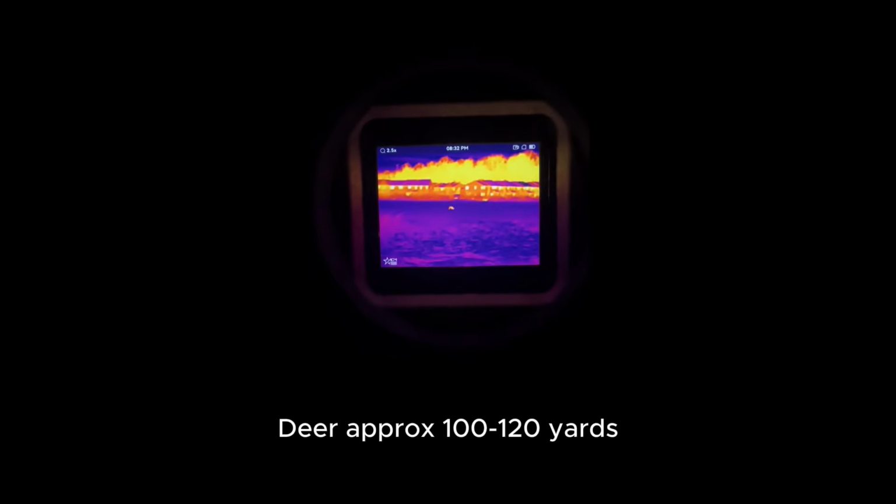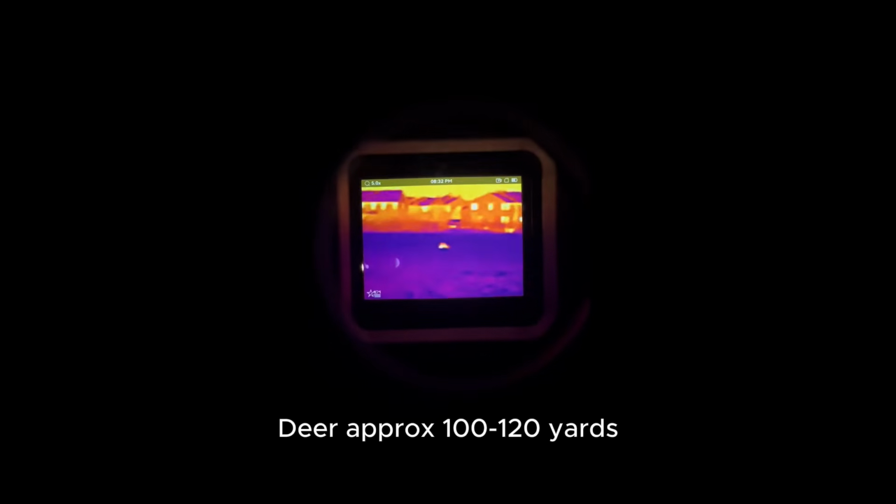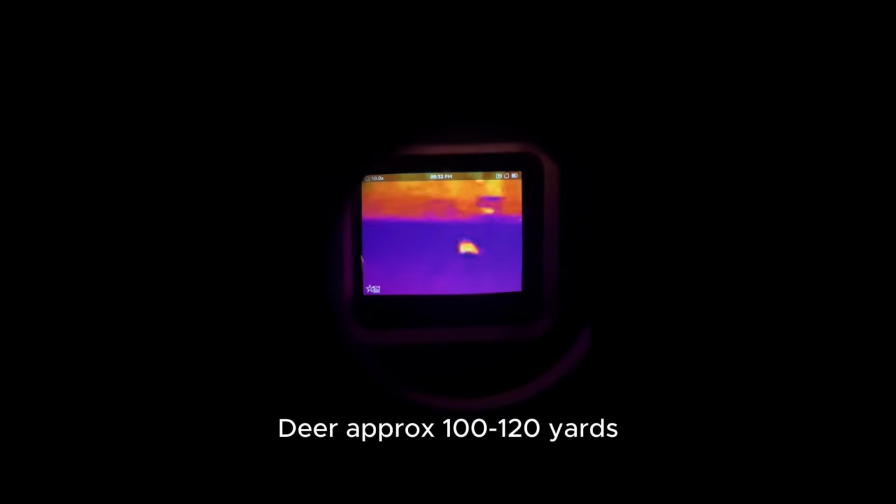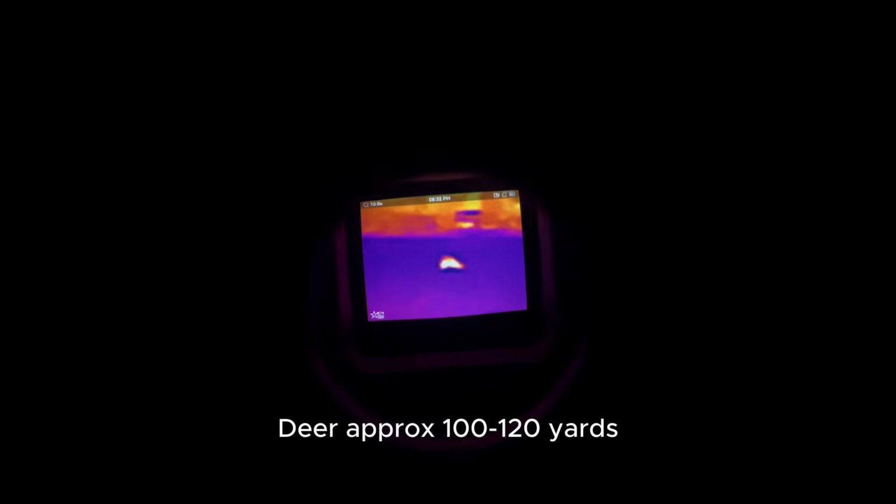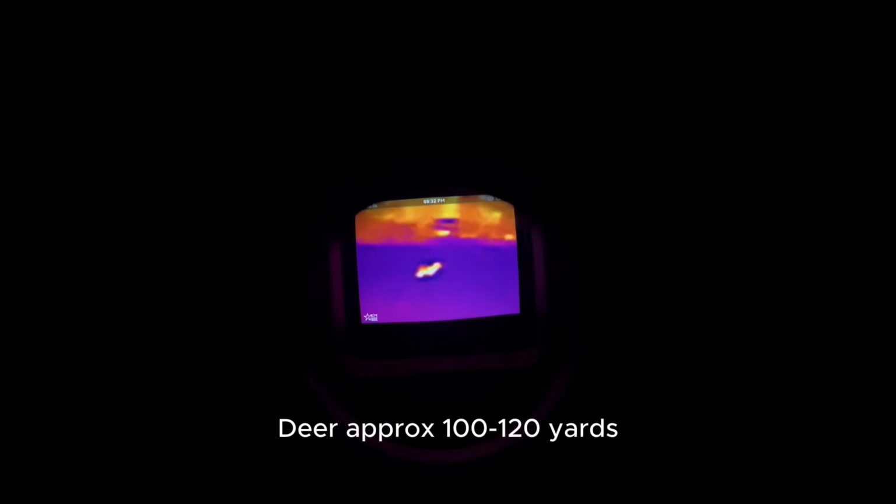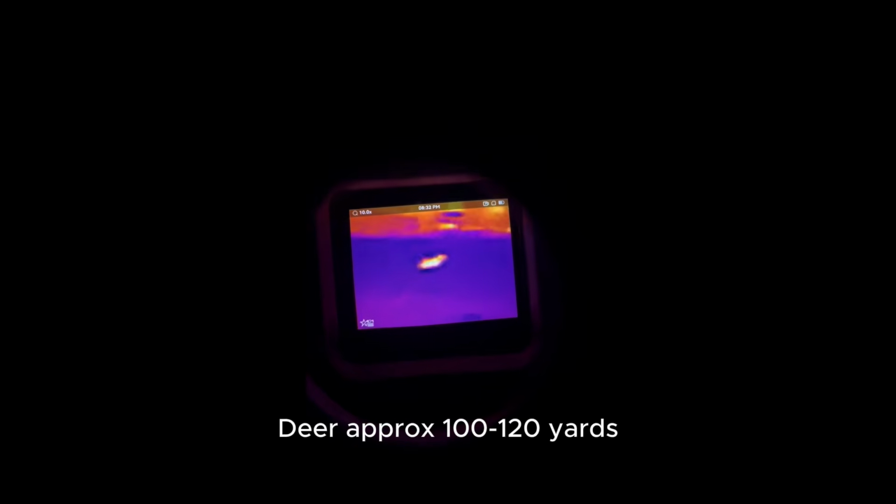Rattler V2, 19 by 256. That is as clear as I can get them. See if he picks up his head. He actually kind of looks flat top now. Might be it though. Well, my point is, at this distance, it's definitely over 100 yards. I'm guessing probably 120. At this distance, you could barely make out what it is.